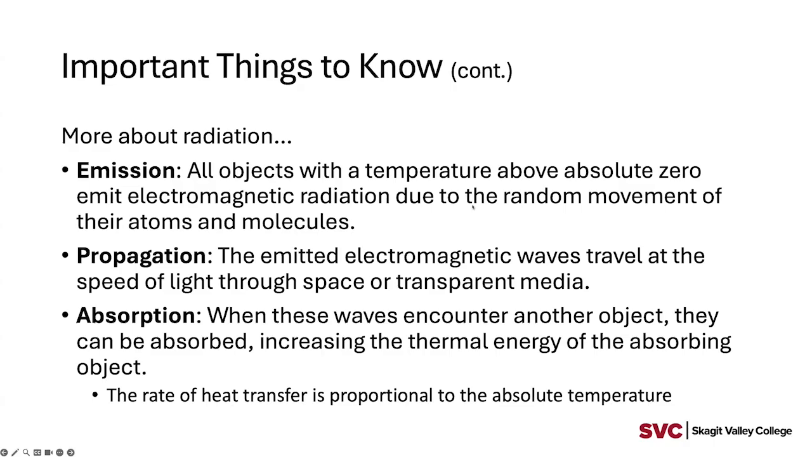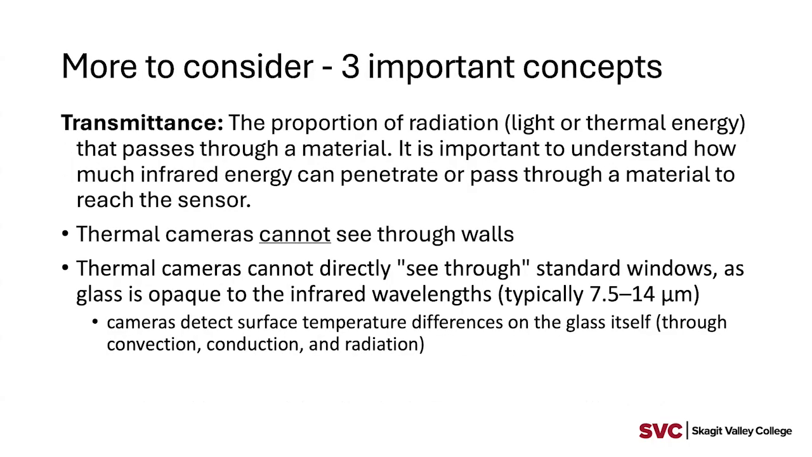I have mentioned in previous, and in fact, this slide about electromagnetic waves, and we won't talk much more about the science, but just know that heat transfer is proportional to that. And that's how these devices can detect the electromagnetic wave and be able to convert that into thermal information, thermal data.